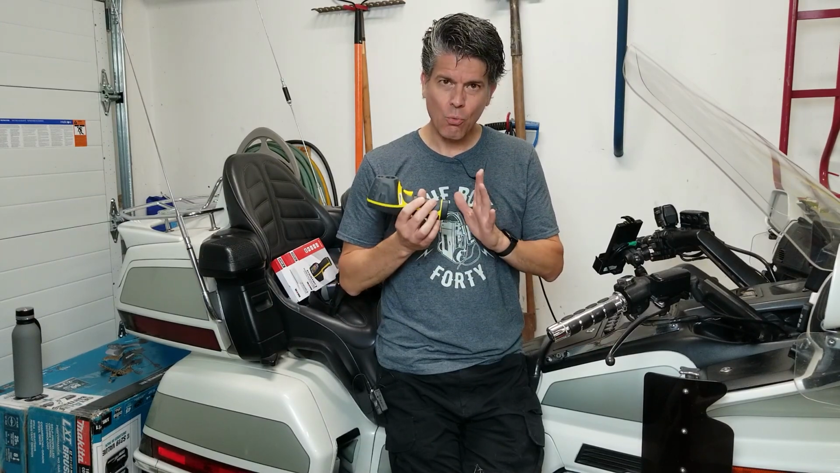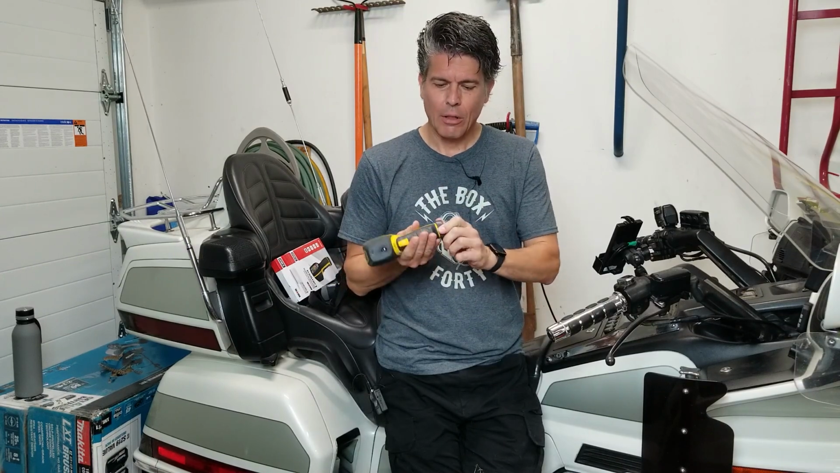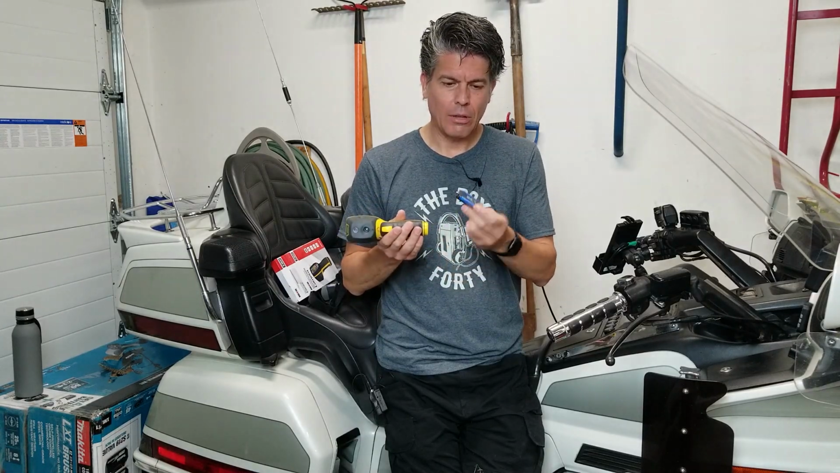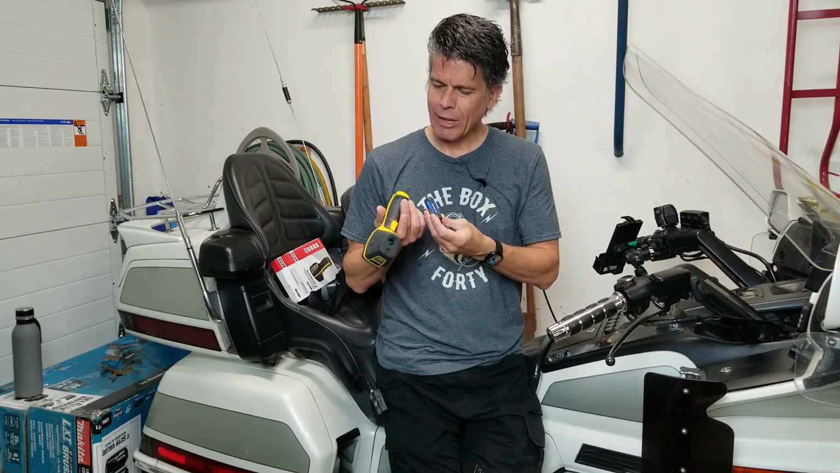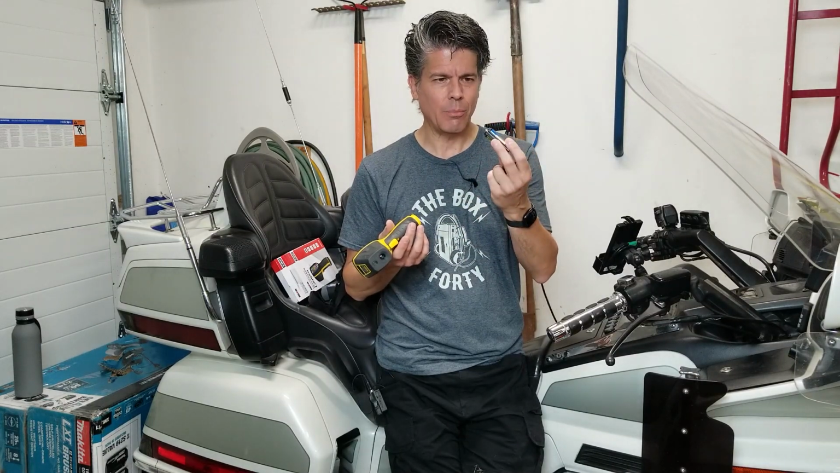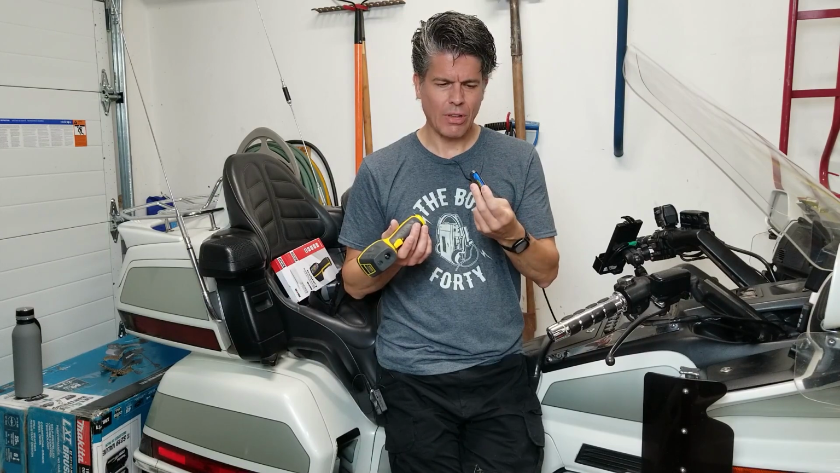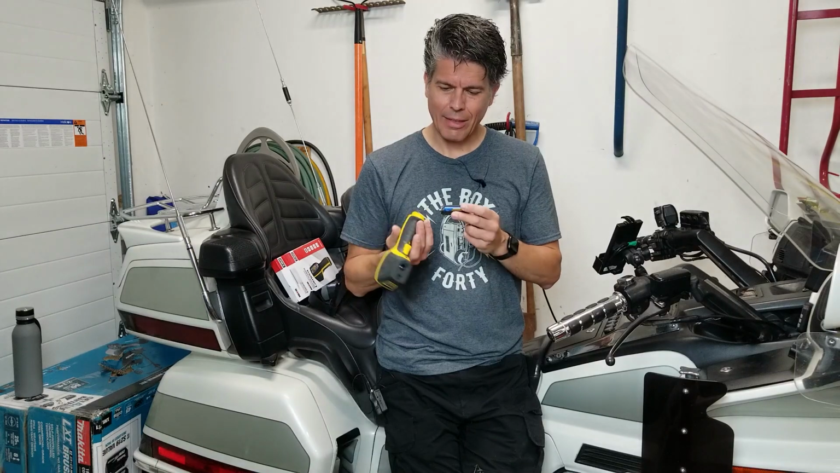I do wish it had USB and a lithium cell inside to power it. The batteries go in the bottom here. It has a little cell in here that has you put 3 AAA batteries in there. From what I can see in here, there may be another option where you could get a lithium cell that fits in here. It would be 4.5 volts. I don't know that for sure, but it would be nice if they had that option.